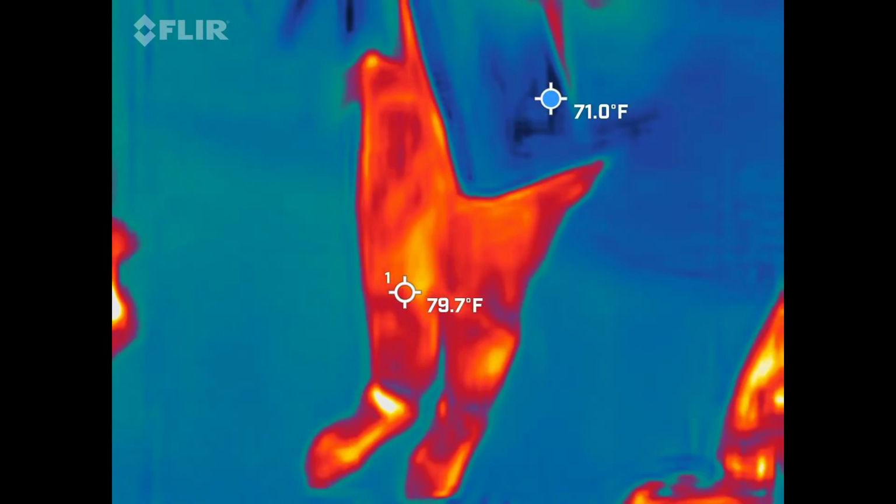Okay. There's a new term. A new meaning. Why? I got a fox.